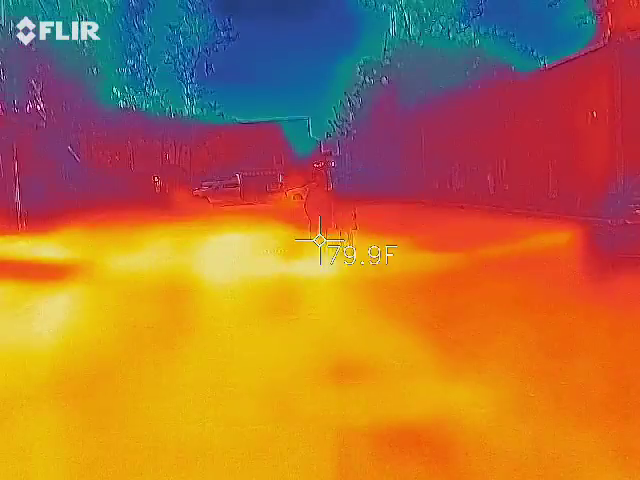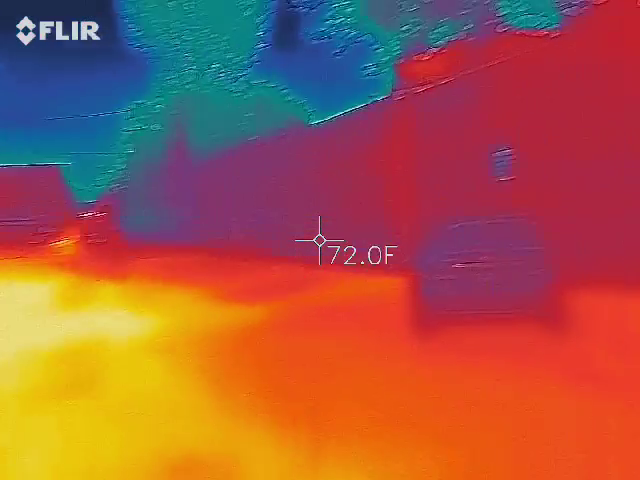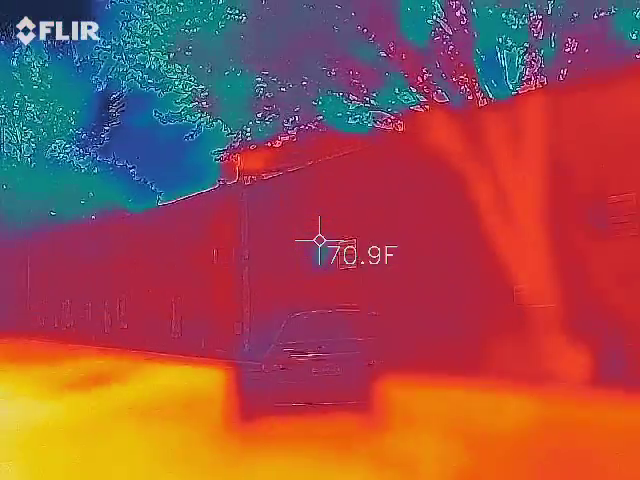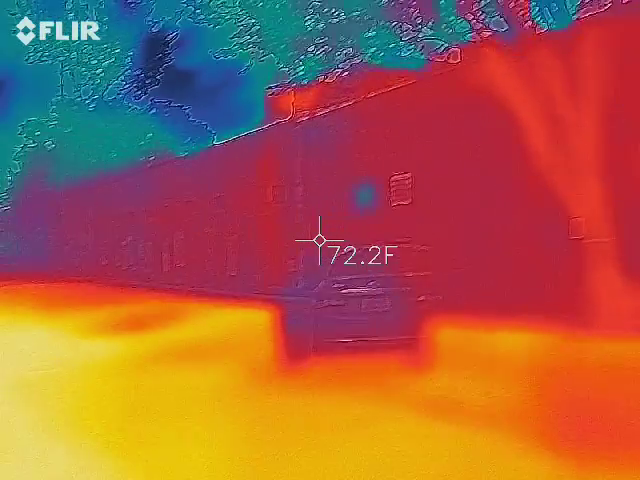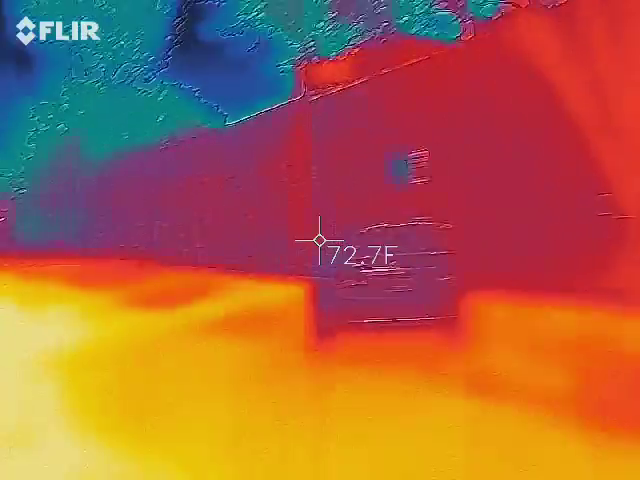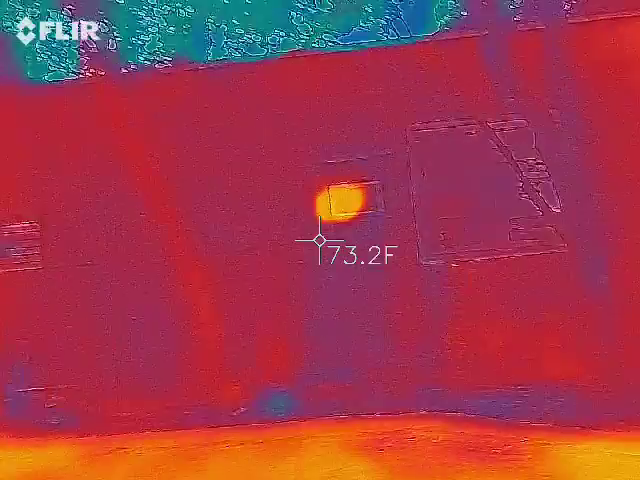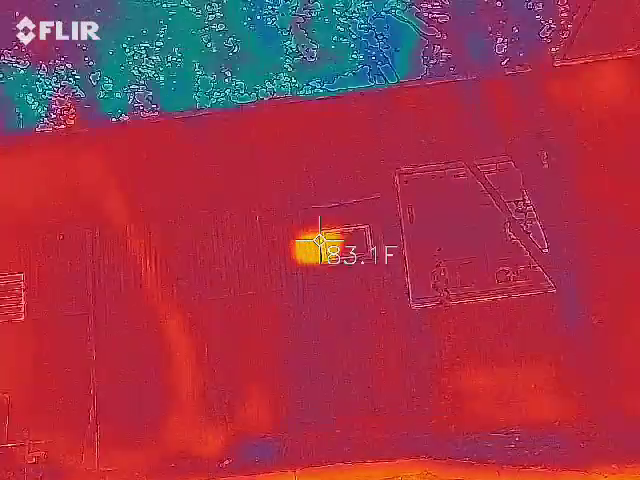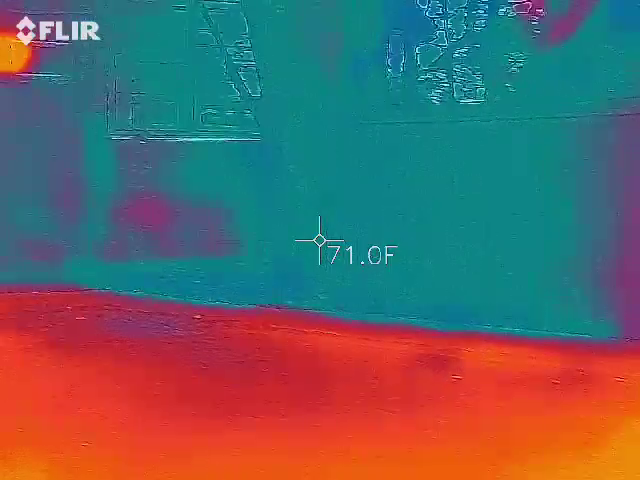So you're looking for blue spots that are consistent. Yeah, so for example, here's blue, so it's a little colder. See how it's not necessarily closer. When it goes down to green, you get a little blip of orange. Probably going to go up to red. See, the air conditioner is hot. You see that? Yeah, the air conditioner is obviously going to be a hot spot.